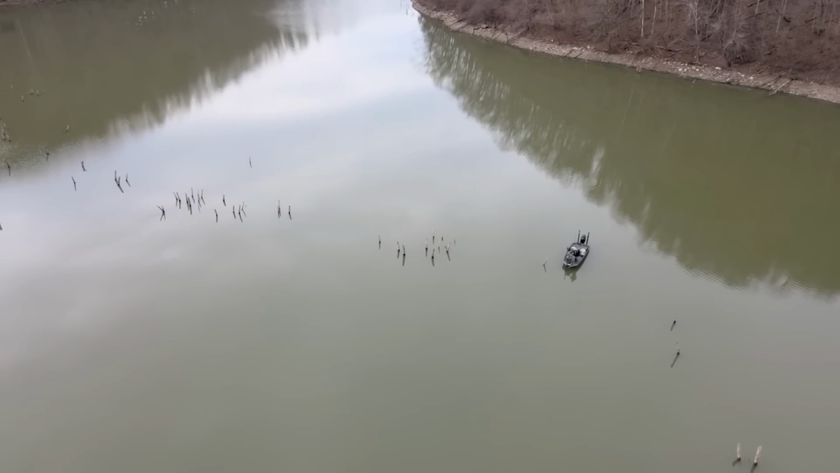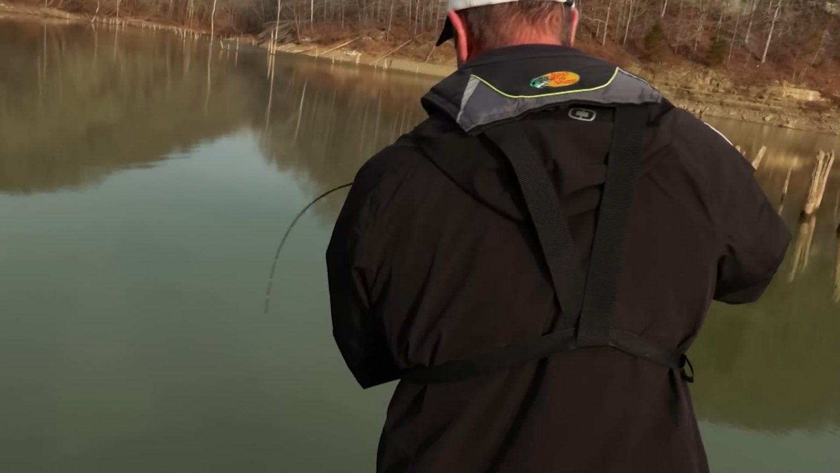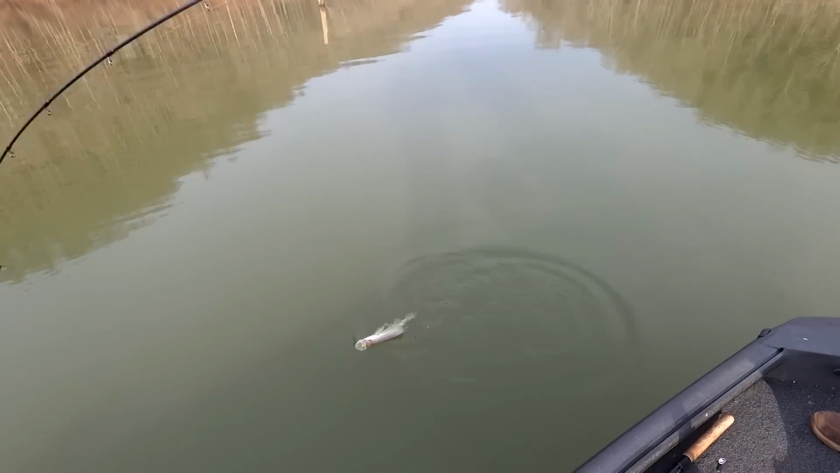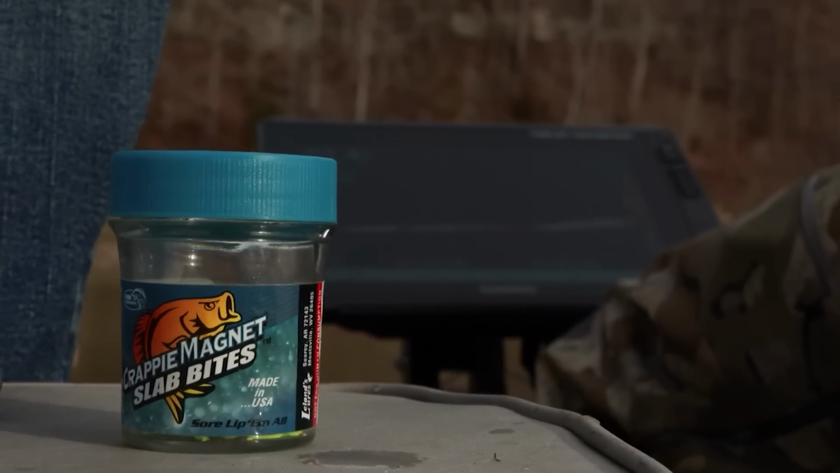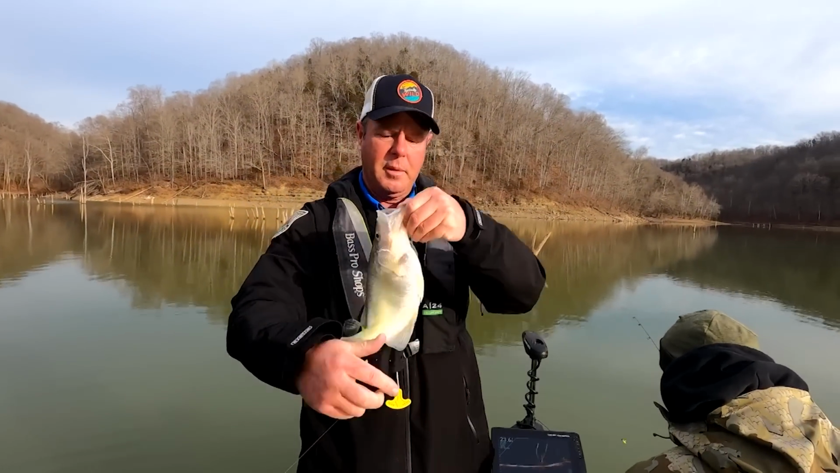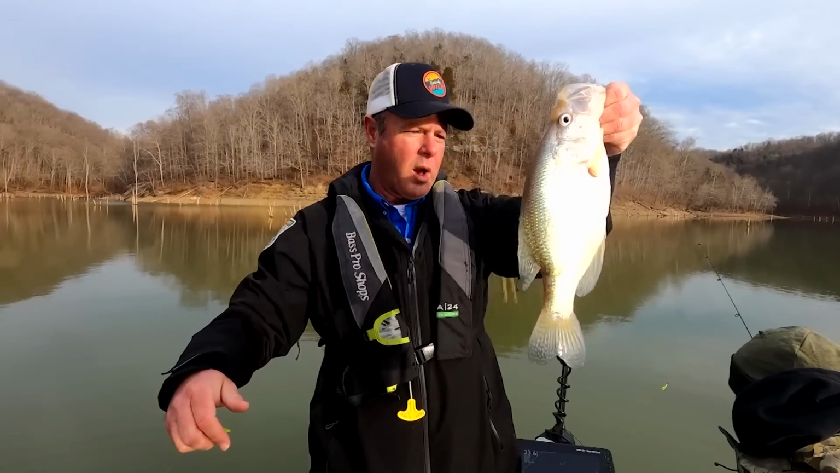Good job. Good piece of fishing, Chad. I tell you what, that fish committed and came pretty good ways, didn't he? Yeah, he did. You really had to work him to get him in there. Pretty fish. It is a pretty fish. Look at the belly on that. Look at the belly and the mouth on that crappie. I mean, that's just a quality.